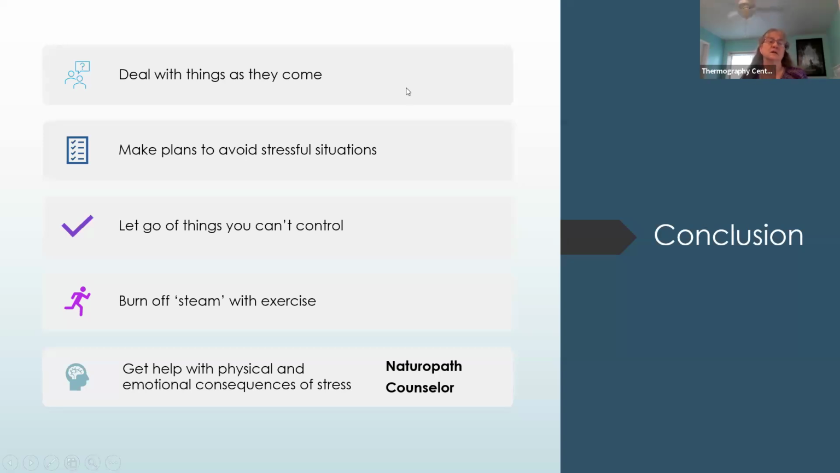Conclusion: deal with things as they come. Don't let them add up. Make plans to avoid stressful situations. Let go of things you can't control. Burn off steam with exercise. And then get help with the physical and emotional consequences of stress. And 2 good avenues of that is seeing a naturopath and seeing a counselor.